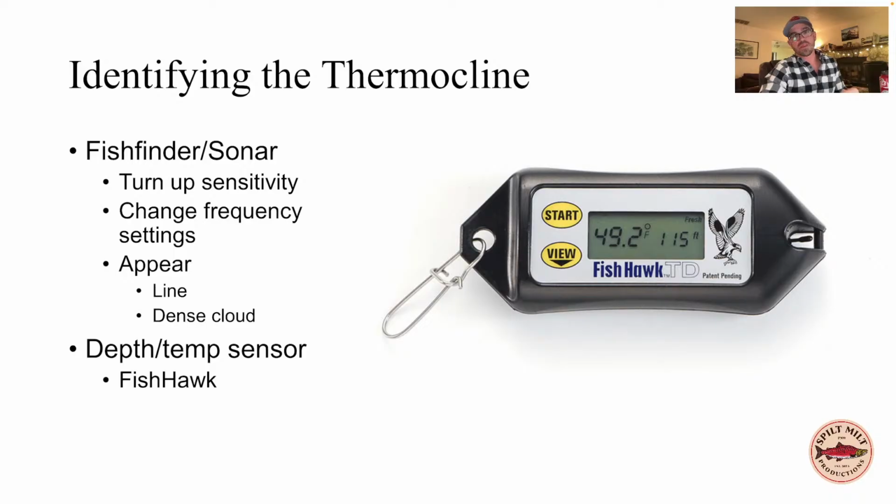If you don't have a fish finder or you're struggling to pick up this break of the thermocline on your fish finder, you can also pick up these Fishhawk temperature depth sensors. These things are great. You can just clip them onto your downrigger or onto a fishing line, drop them down, and it'll record the temperature every 5 feet for you. And you can identify that 54-degree zone, and it works perfect.